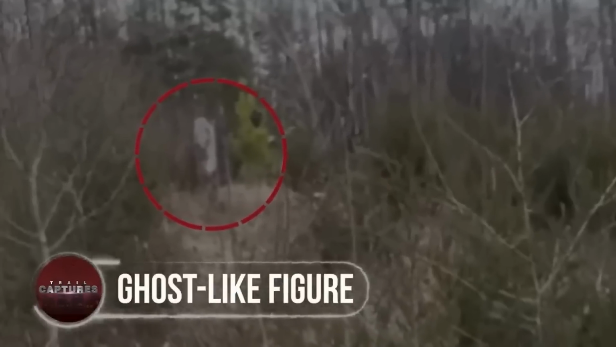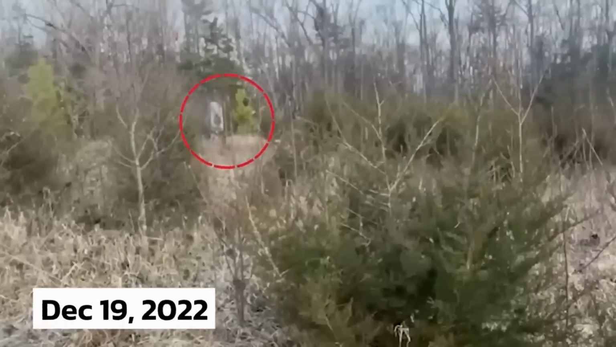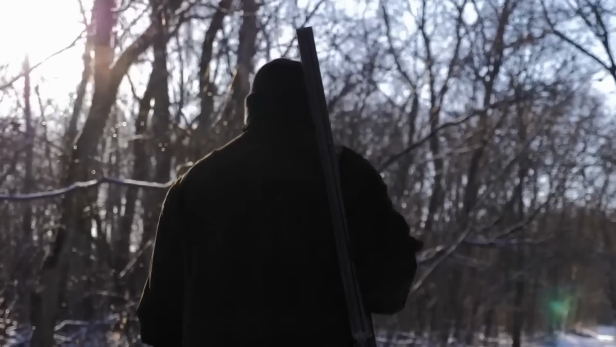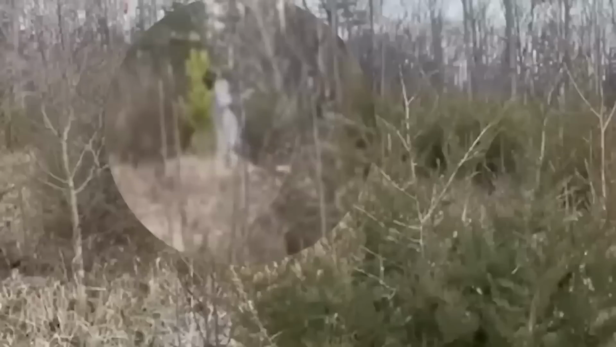Ghost-like figure. In this unsettling video on YouTube, a landowner's trail camera captured an unusual incident on December 19, 2022. The landowner, who owns vast forested land and enjoys hunting, had set up several cameras to record wildlife activity. However, this time something bizarre was recorded.